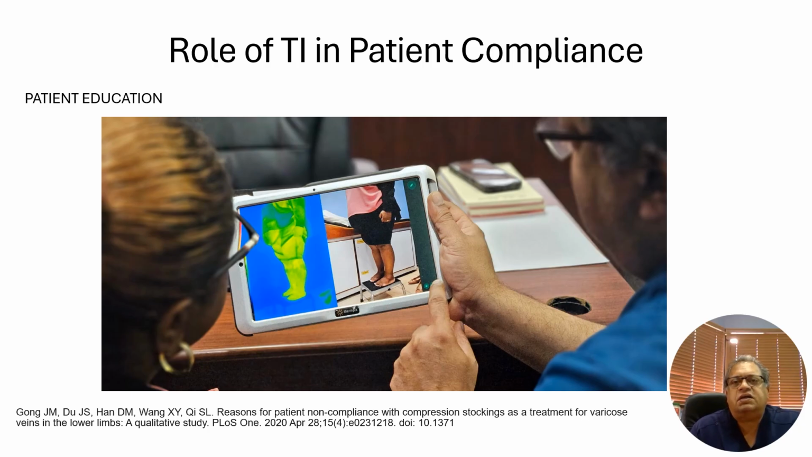Thermal imaging has a place in wound care centers, facilitating early diagnosis of chronic venous insufficiency and allowing for possible early targeted treatment, including compression, especially in regions where duplex imaging is not readily available.